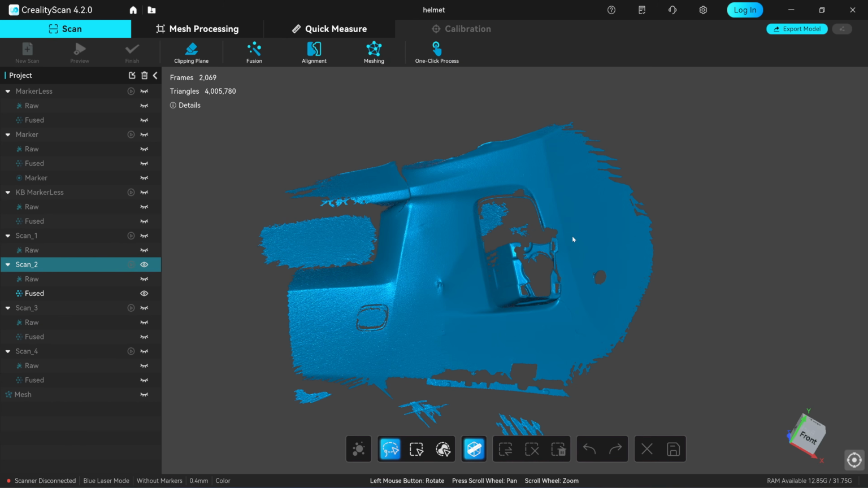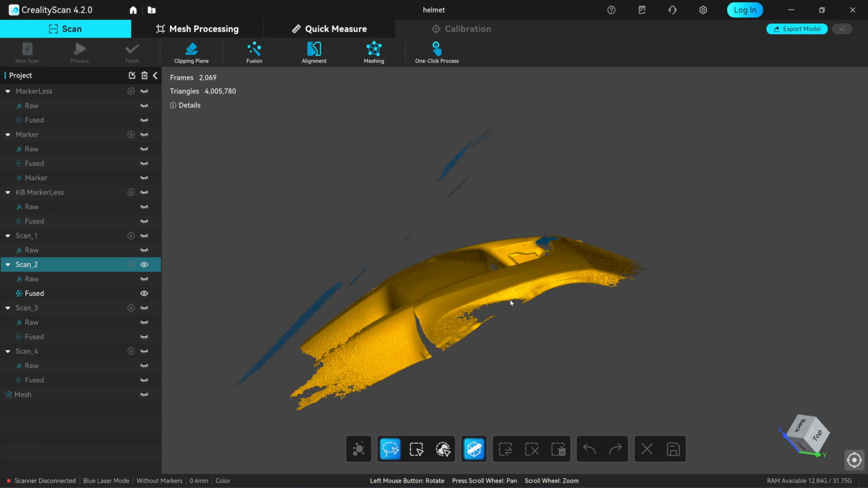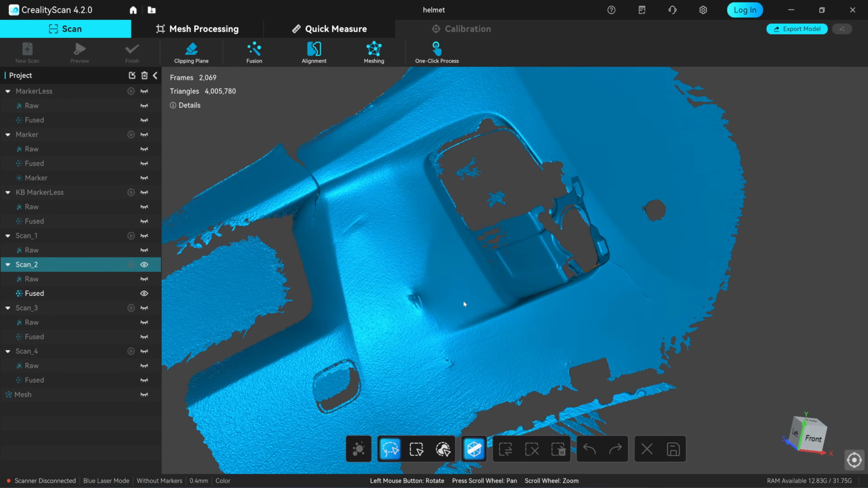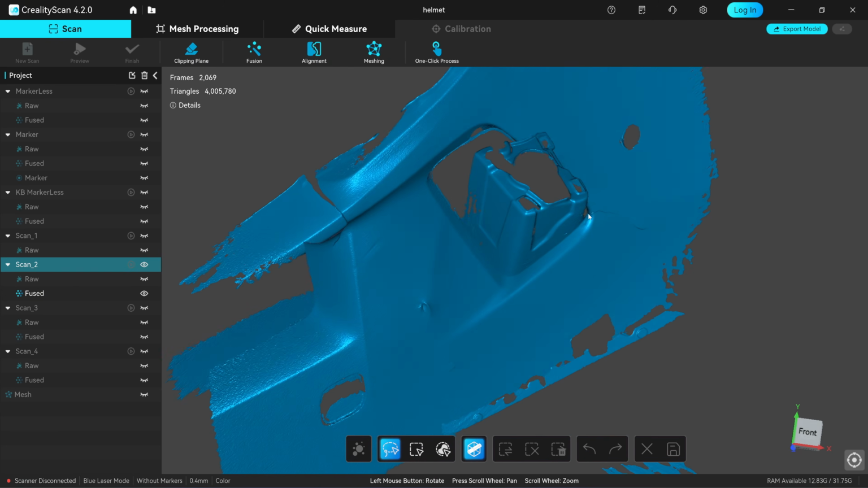When I tried scanning the inner side of a car bumper, it tracked well in the feature-rich area near the fog lamp mount, but as I moved further, tracking was lost.